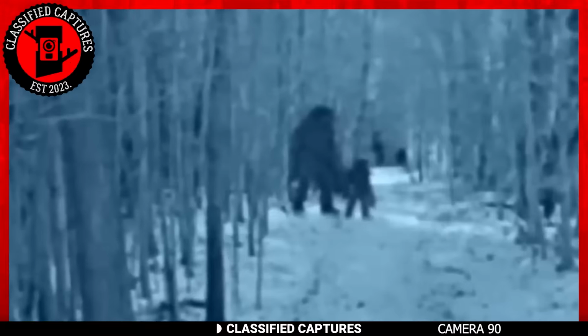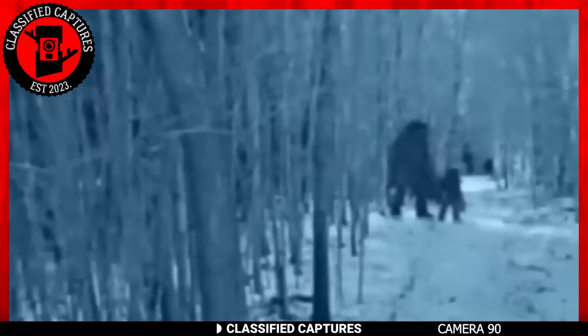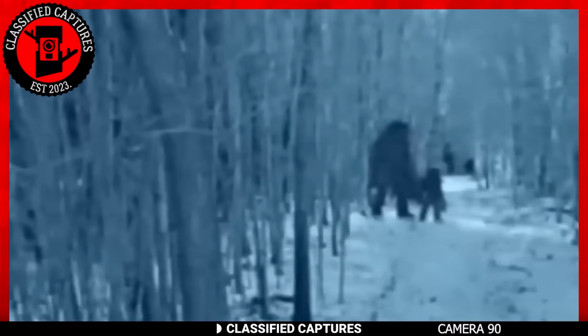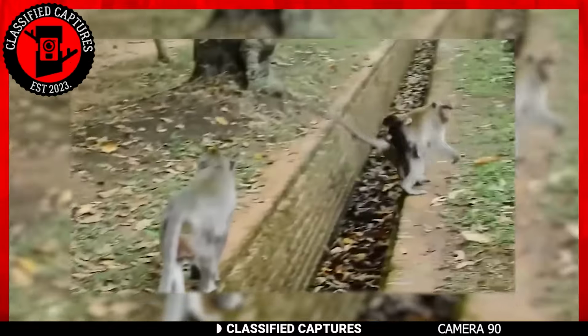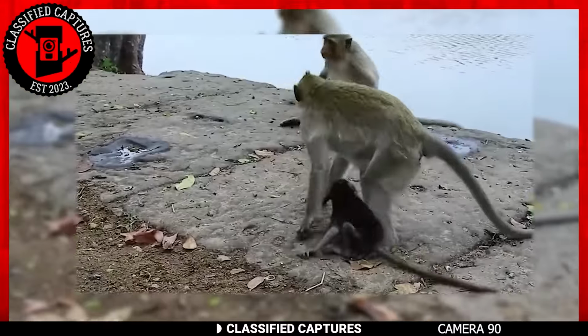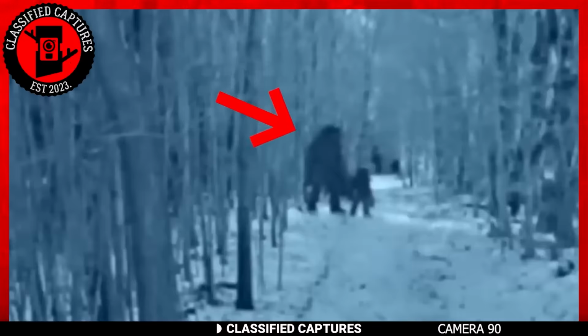Now, think about it. Have you ever seen footage of an ape with its offspring, perhaps a gorilla or a chimpanzee? If you have, then you know that's not how they typically move. Normally, the baby would be on the parent's back, or even when they are not, they don't hold hands and walk upright on two feet. Based on this alone, I can't help but believe we are indeed dealing with a Bigfoot family here.